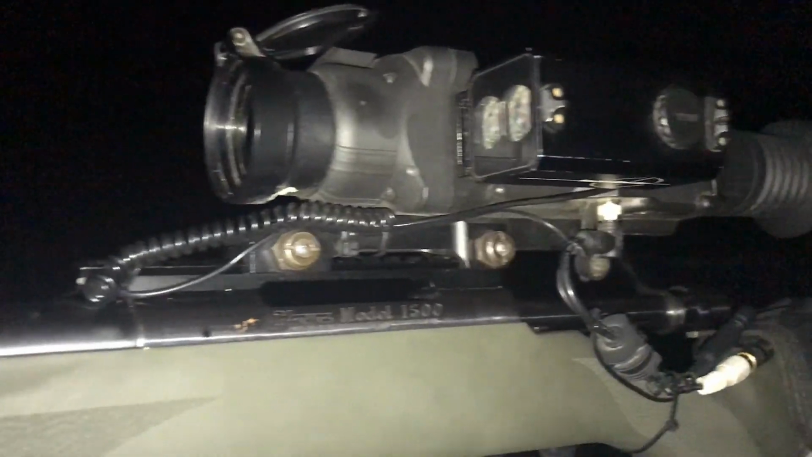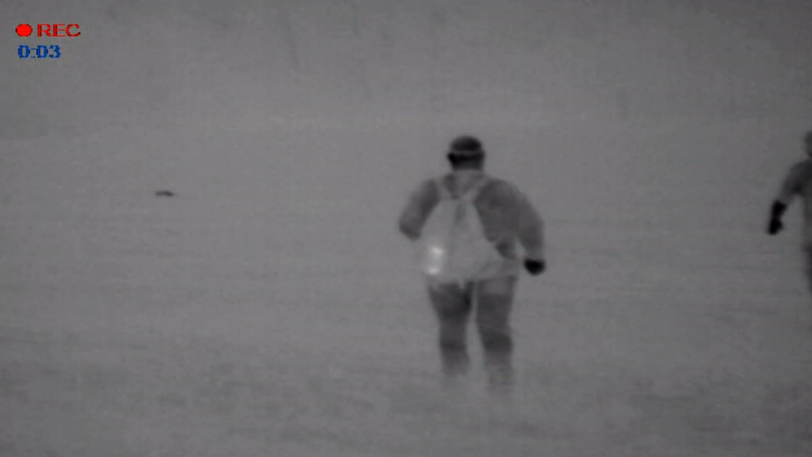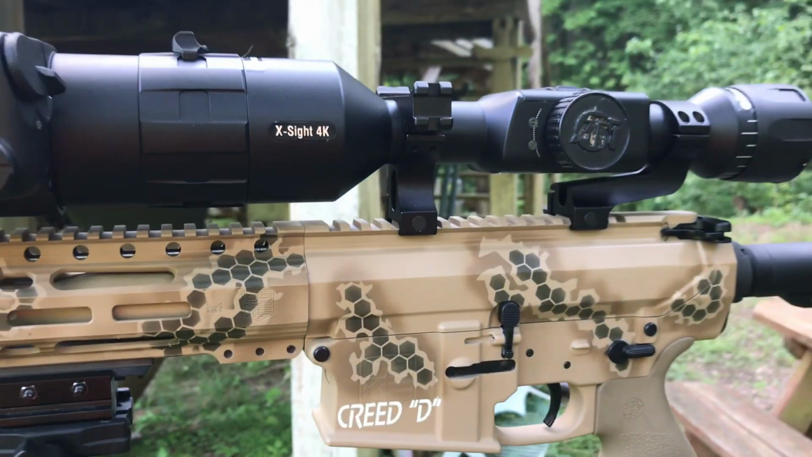And Devin's running the thermal on the gun. I'm running the thermal scanner. Creed's got the 4K. Yeah, 5 to 20. And I did some calling, man, talked that old sweet talk that they like to hear. This coyote came in 12 o'clock, just about ran over top the call. It's all I could do to get it shut off. So I'm calling out orders to where it's at.